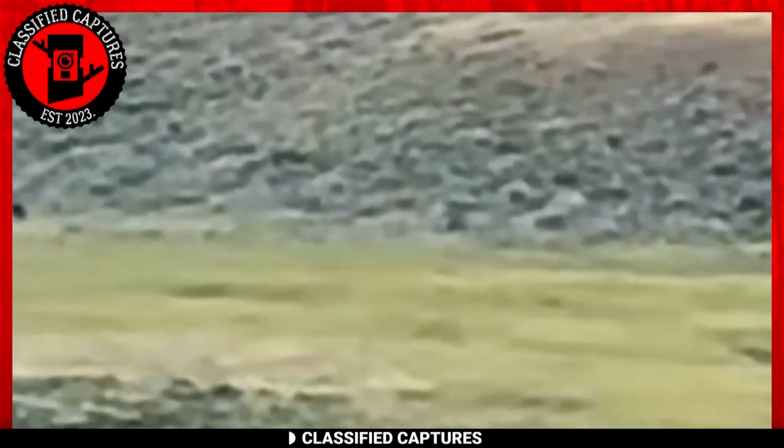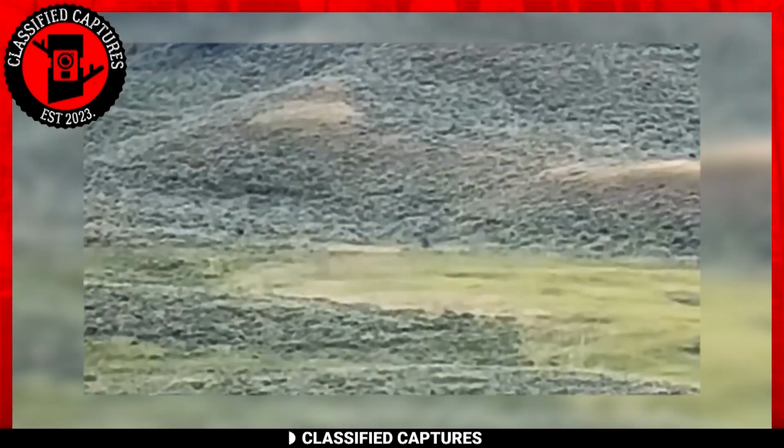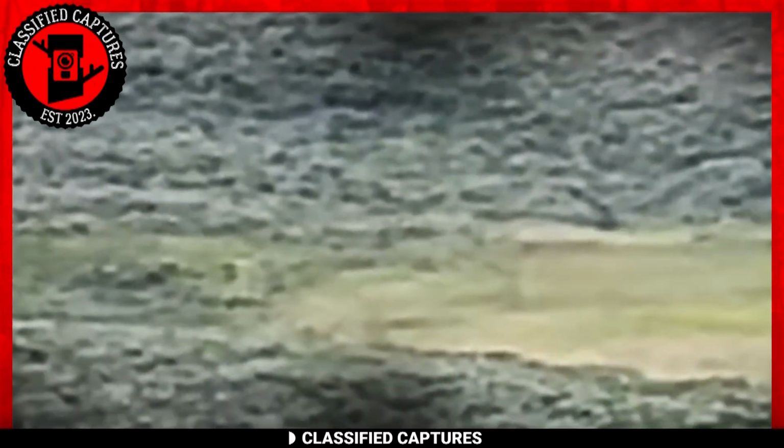The story unfolds with the claim that the footage initially captured two creatures in the distance along Yellowstone Creek. The first impression was that these were perhaps two bears taking a stroll. However, upon closer scrutiny, the plot thickened.